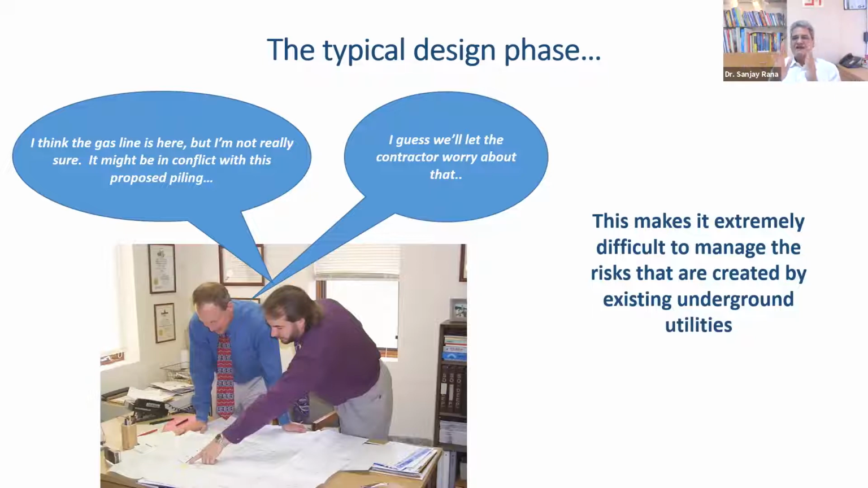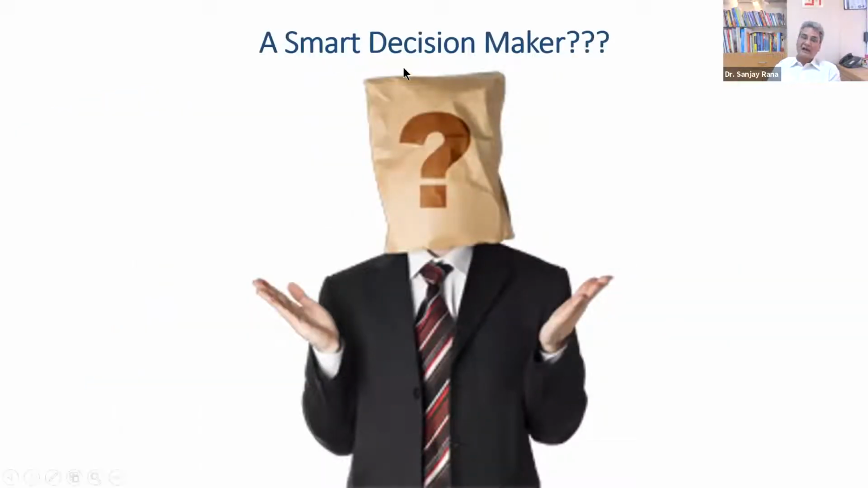Okay, so it makes it extremely difficult to manage the risks that are created by existing underground utilities. So we practically take most of our design decisions in urban projects with our eyes closed because we don't have this data. So are we a smart decision maker? Definitely we are not. So what is a solution?